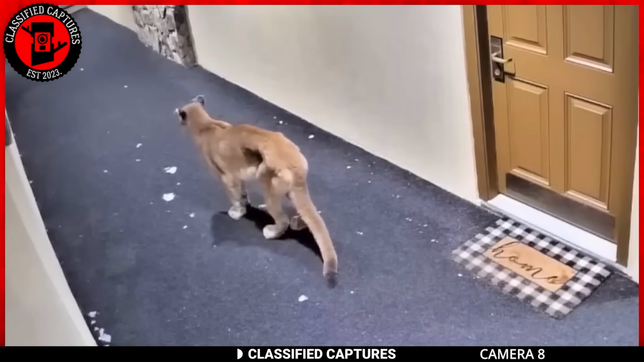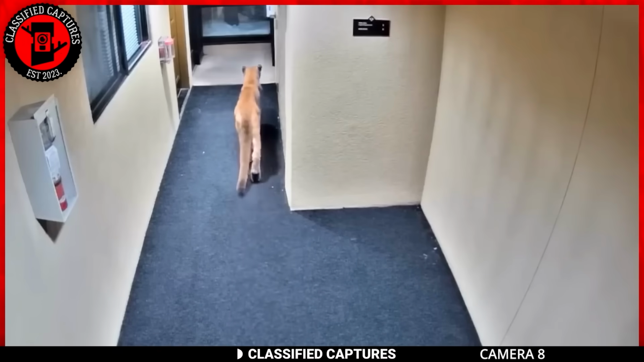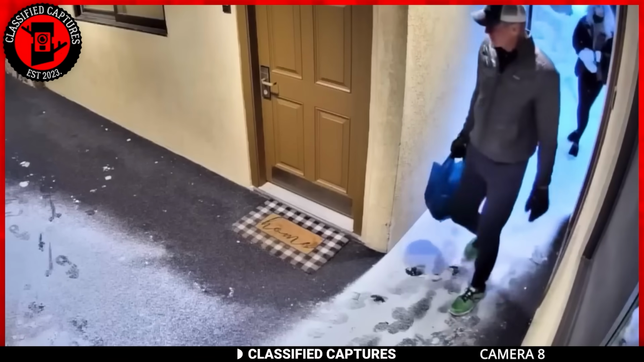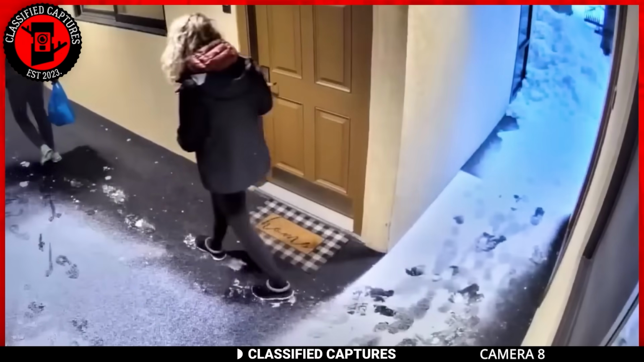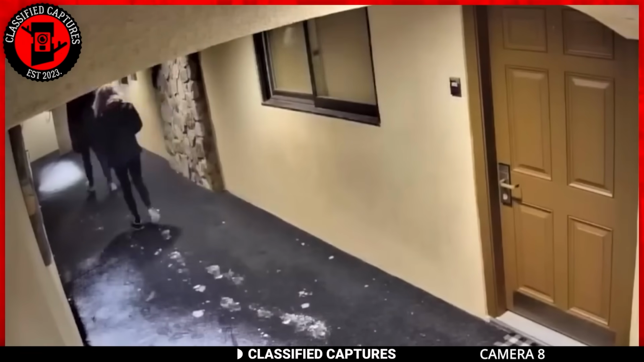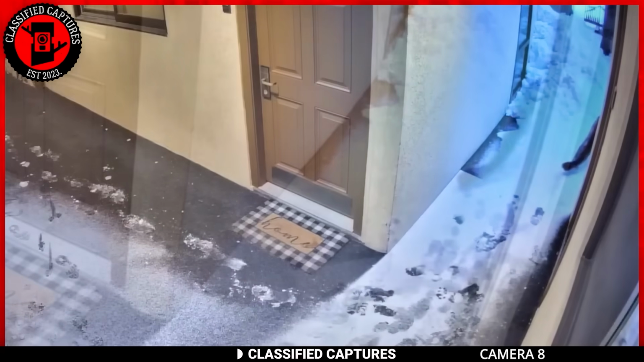The camera captures the big cat casually exploring the complex, disappearing from view at times. To add a twist, two unsuspecting individuals walk into the complex, blissfully unaware of the wild company they've got. Thankfully, they head into their room before the mountain lion decides to make an appearance and starts lurking near the entrance.